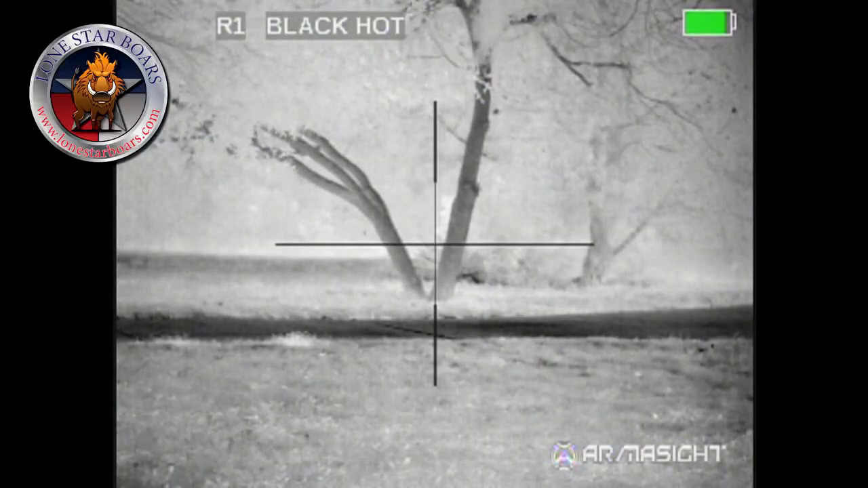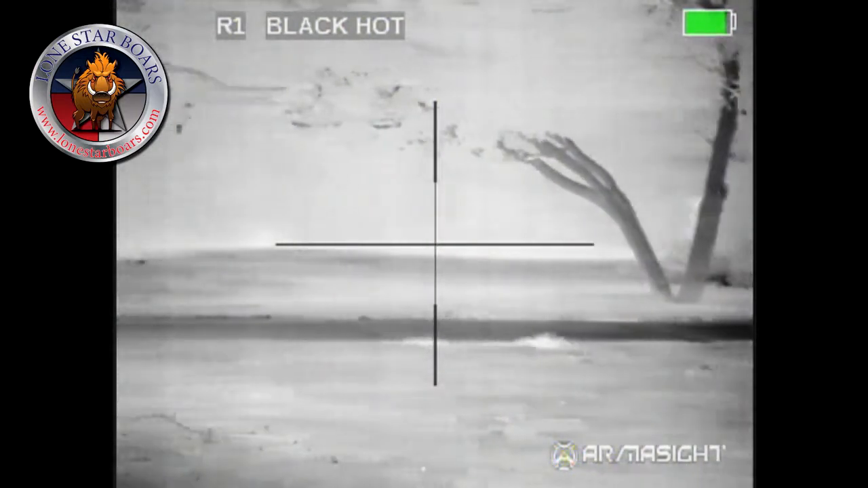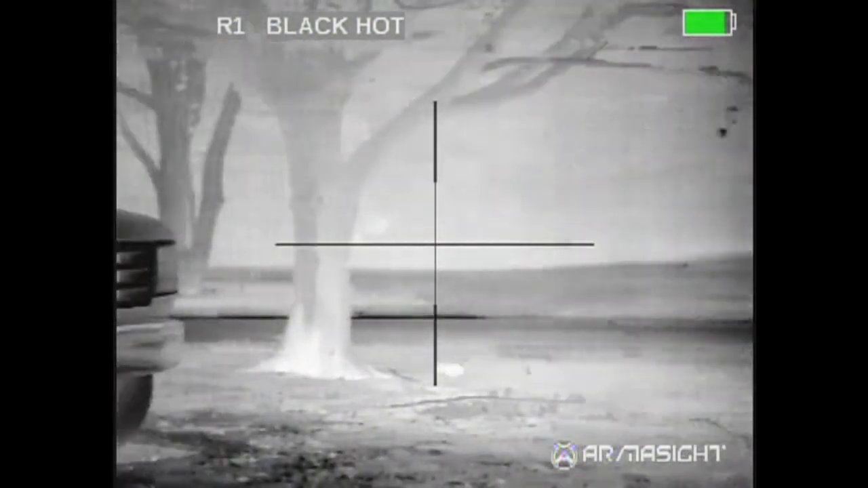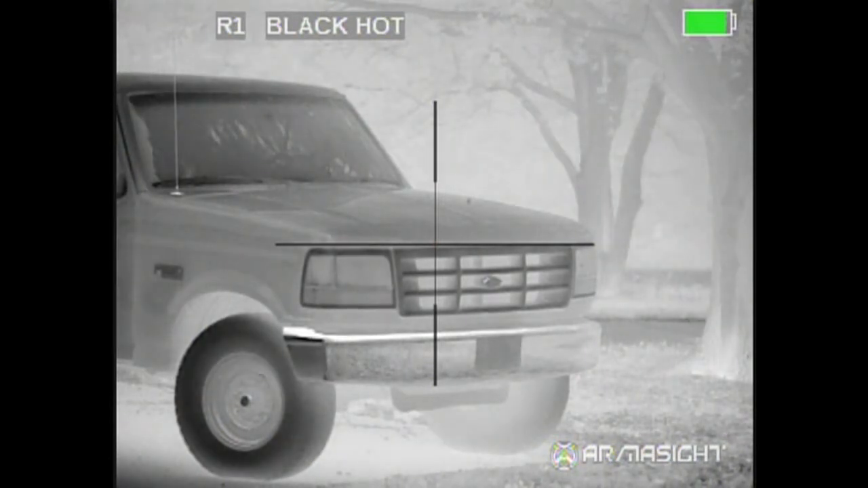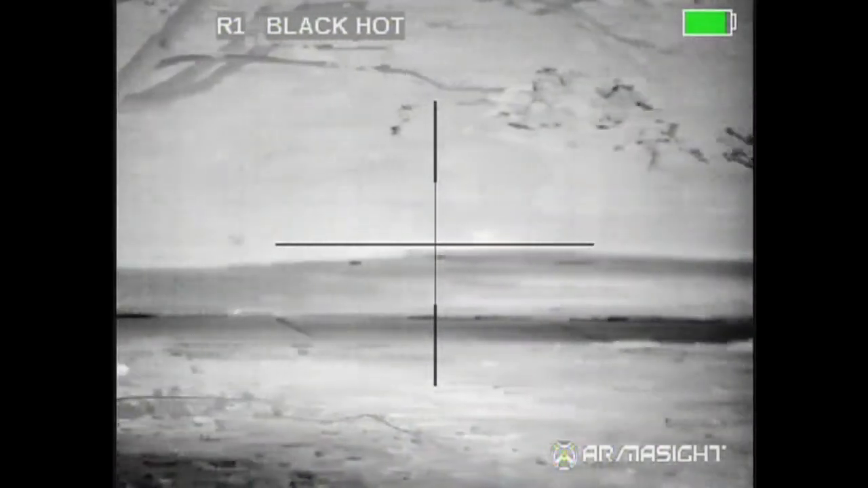Okay guys, now we're looking through the scope. What you see is my concrete driveway, then some more trees, my Ford pickup truck. Whenever I start the scope up, I always push the up and down arrow a couple of times and give it a couple of good nukes. Now, if you leave a thermal scope on, the longer you leave it on, the better the image is going to look. Now, of course, this one's on black hot.